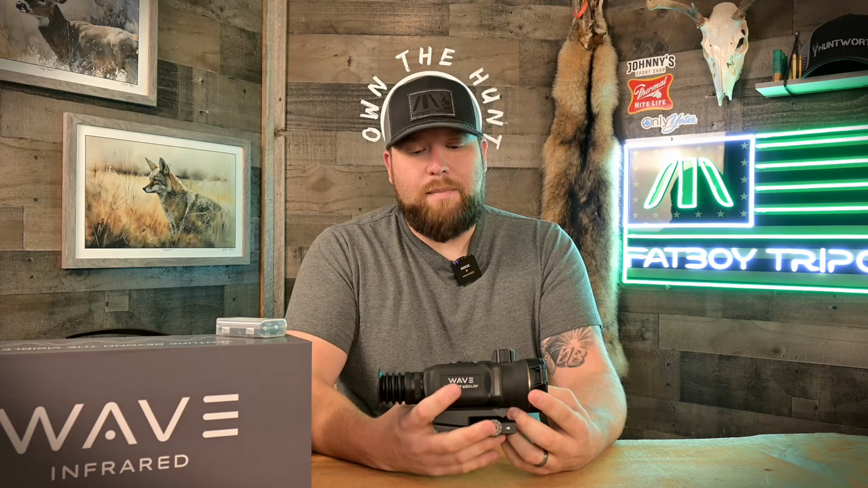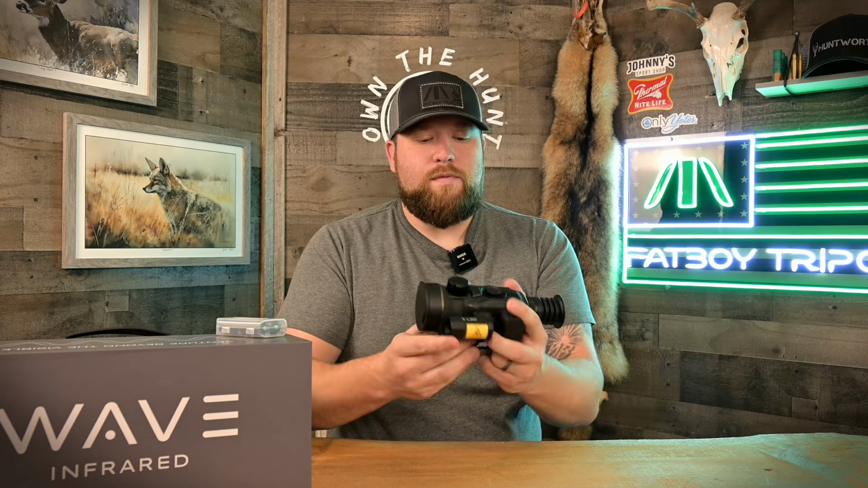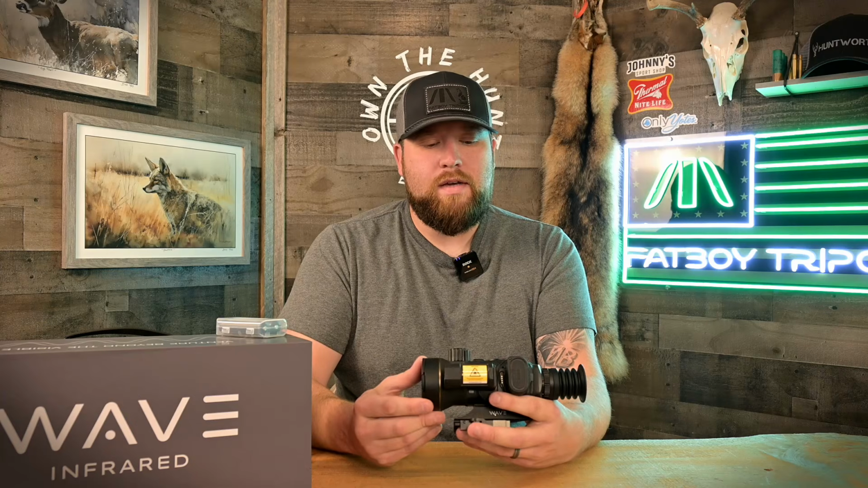I've used, obviously, the Rattlers. I think this scope has it beat all day, every day. I really prefer this over the Rattlers, even the V2s with built-in LRF. I prefer this unit. And for $4 grand, for 640, sub 18 millikelvin, 12 micron, built-in LRF, ballistics calc, it's got it all, you guys.